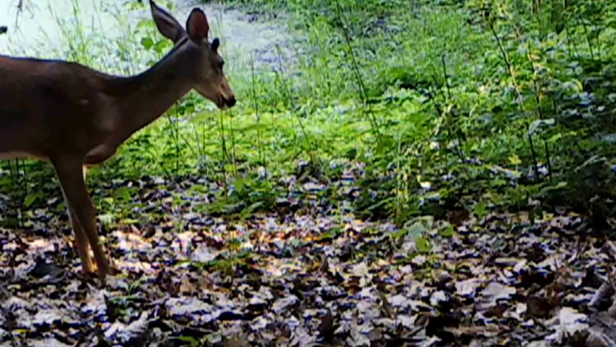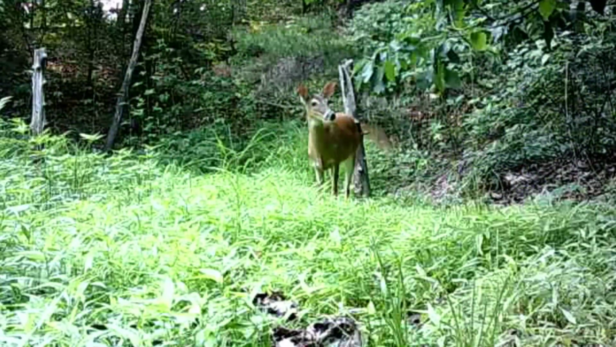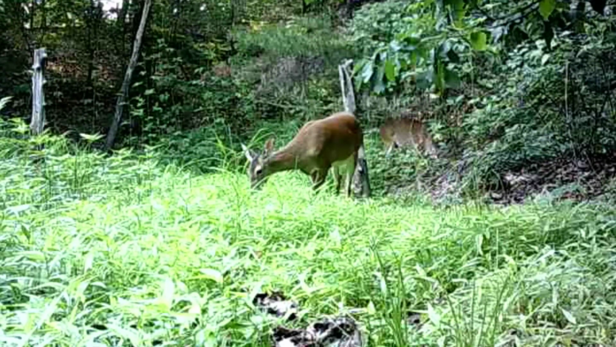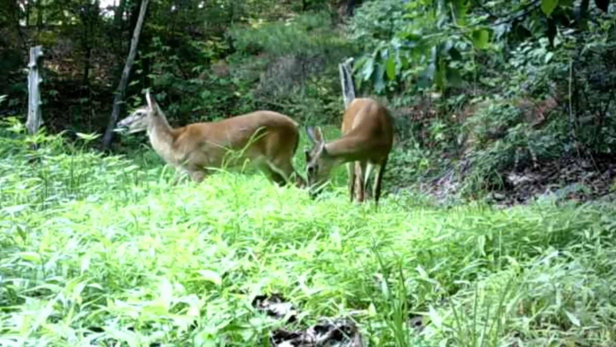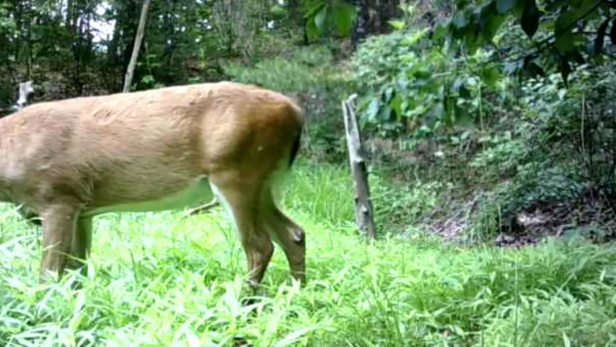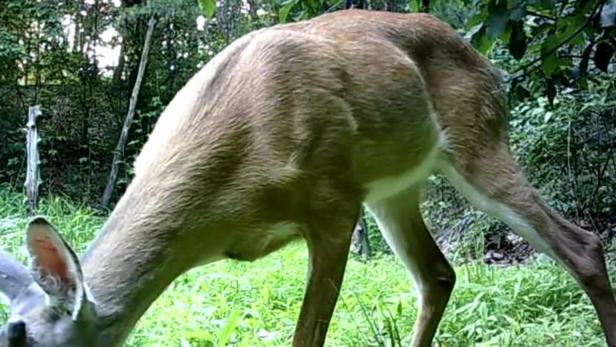Down at the pond, mostly see bucks. There is a doe or two in the picture, but mostly young bucks growing their antlers back. They like to forage on this pond. It's so growed up. Beautiful young buck. So peaceful here. They like to forage.